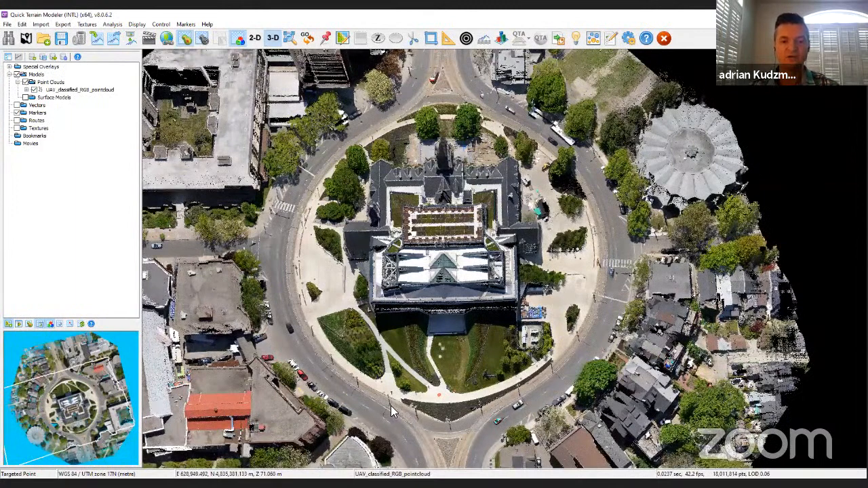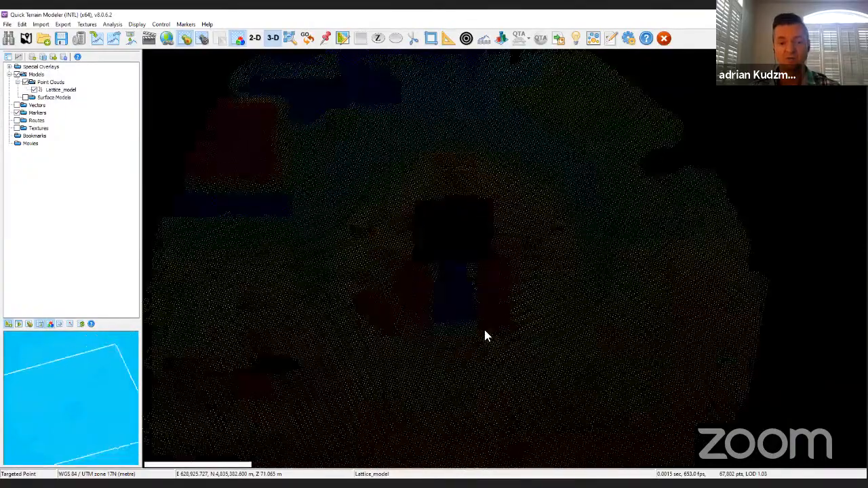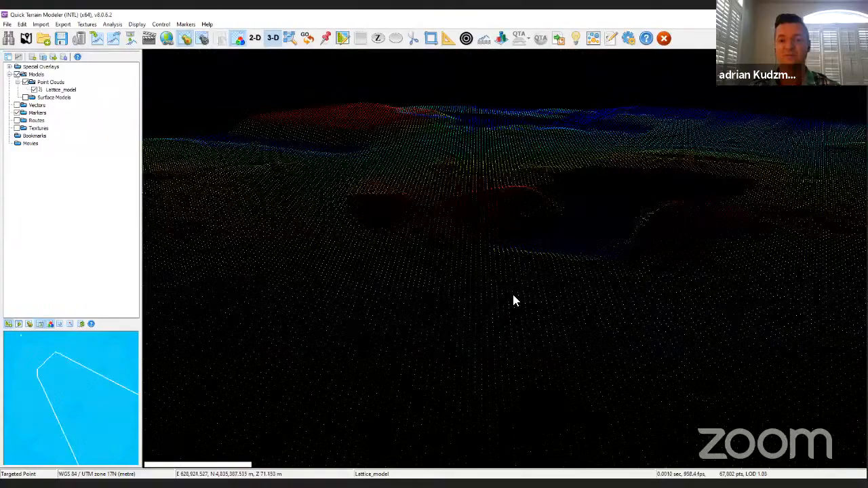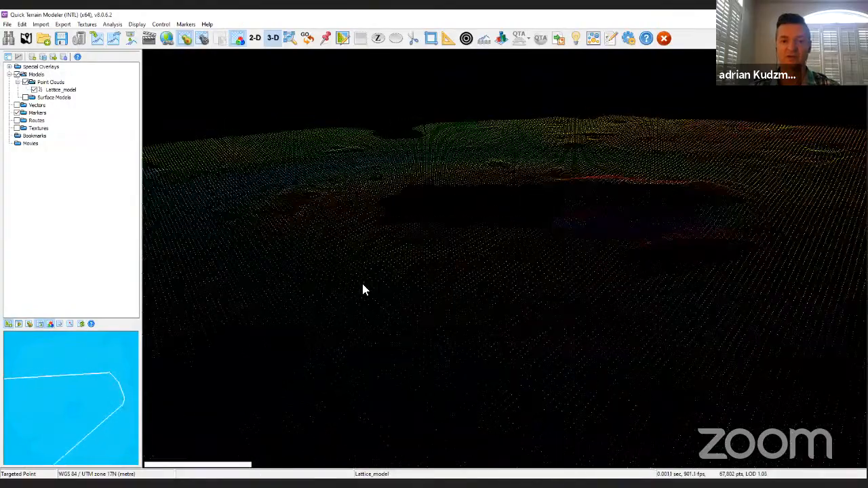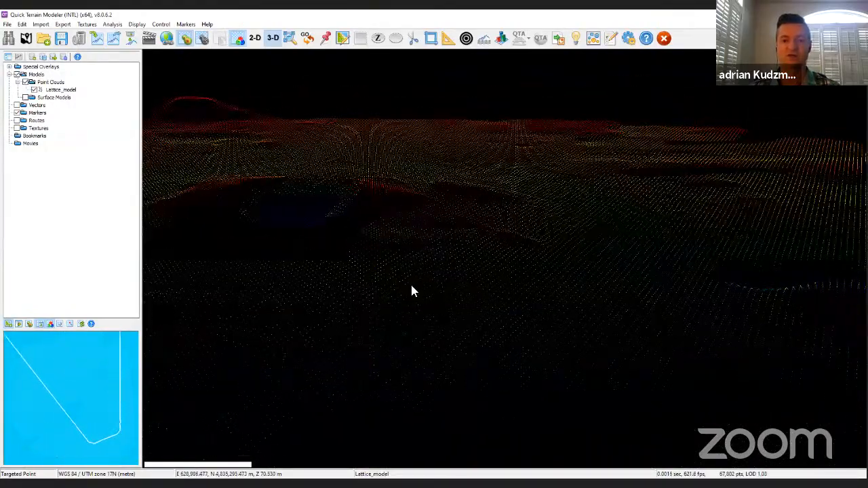From this point on, what we can also do is remove all the features from the point cloud and create a bare earth model, which can be used for many different applications. And we can see that this is without any buildings. This is the features that we have on the ground, and what the surrounding areas look like.